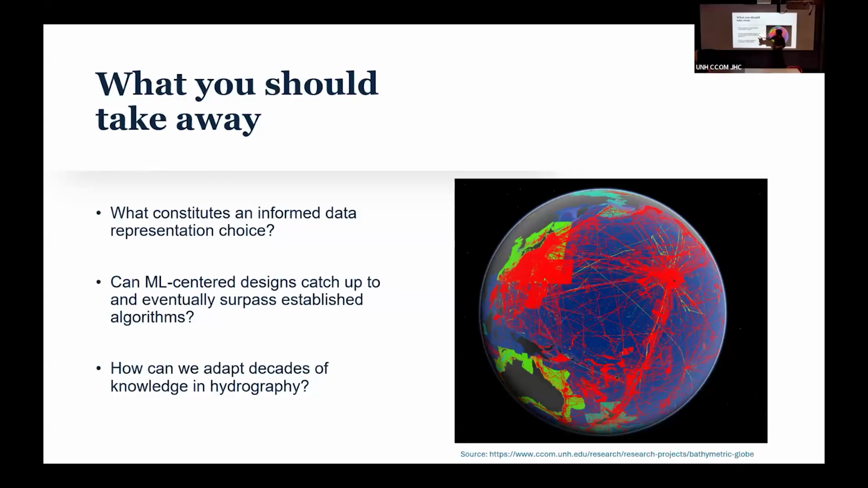Can ML-centered designs catch up to and eventually surpass established algorithms? As I said, I'm going to plan for it, but I don't suspect that I will have an algorithm that is as optimized and ready to be out into the world and to be used by a service in their pipeline. But I want to show that it can get there, either through technology or through optimization.